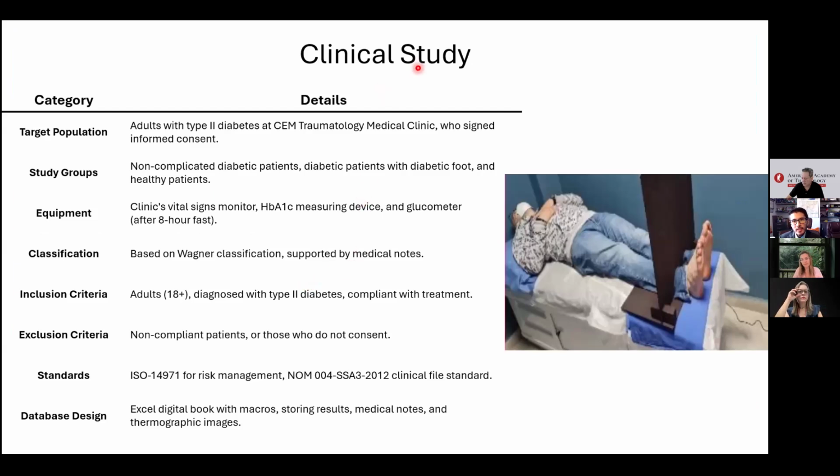For the clinical studies done by Cabrera, the target population was people with type 2 diabetes, because it is the most prevalent in Mexican society. And of course, they had signed an informed consent. The study group has no complicated diabetic patients, and diabetic foot detected. The equipment was a clinical vital sign monitor, a measurement of this molecule, and the glucometer, with the understanding that patients had 8 hours of fasting.